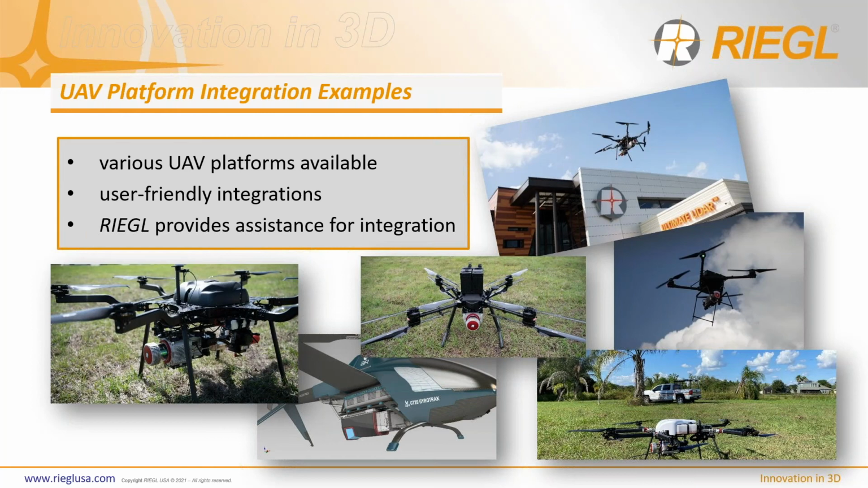The miniVUX series and VUX series payloads offer very user-friendly integrations, and we're working directly with a variety of UAV manufacturers to put our payloads onto their platforms for a truly turnkey solution. A few vendors that we're working with are Harris Aerial, Watts Innovations, Free Fly Systems, formerly known as BFD Solutions, Aerial Robotics, and Skyfront.